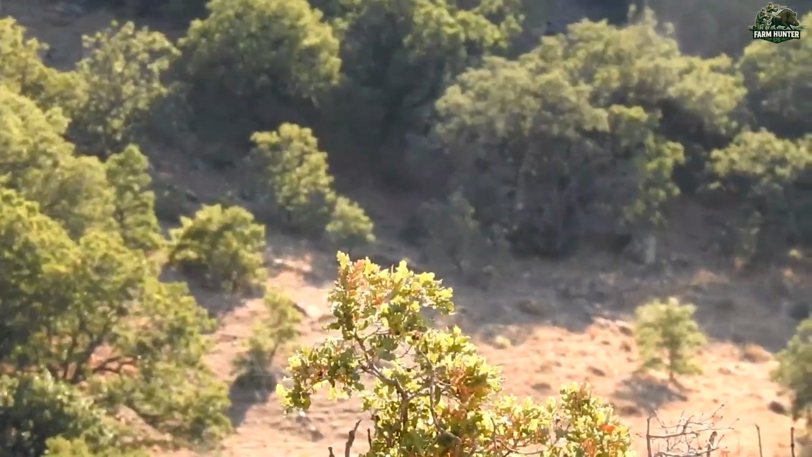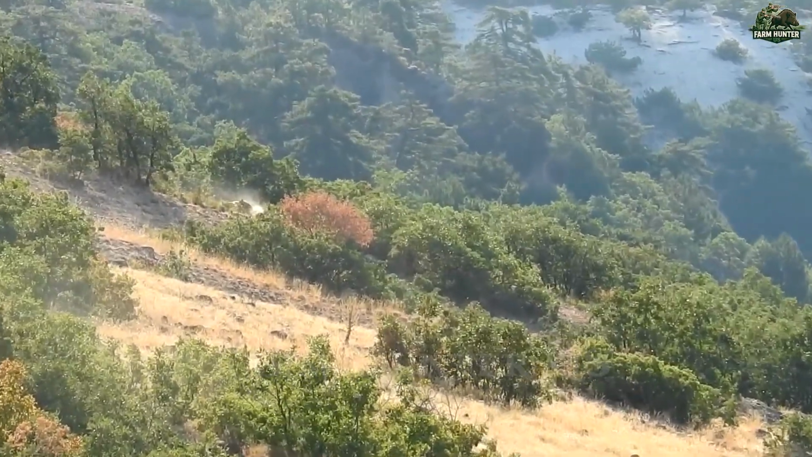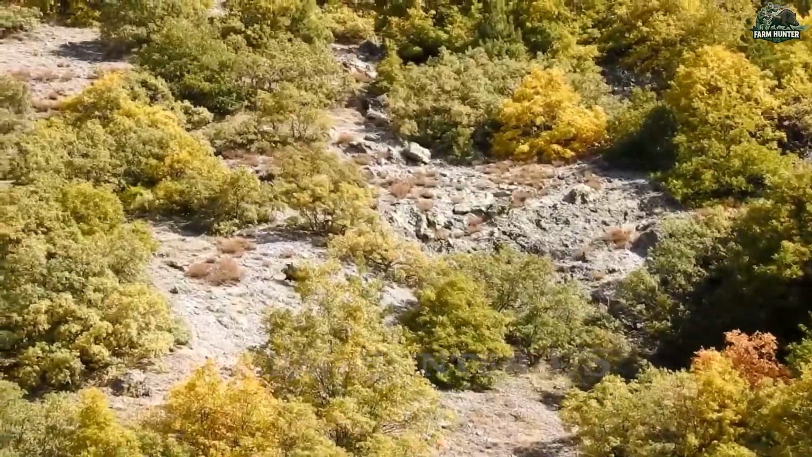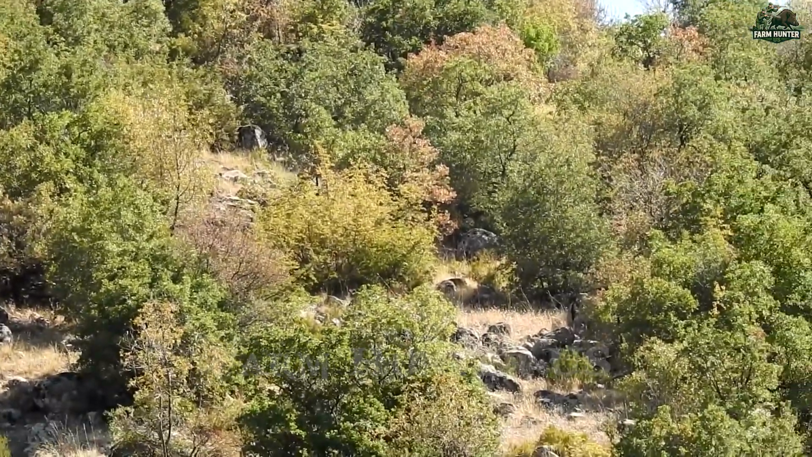The sharp scent of gunpowder still hung in the air as I advanced uphill, adrenaline coursing through my veins. From the summit, I could track movements across the valley. When another boar emerged below, I took aim, exhaled slowly, and landed a clean, single shot to bring it down.